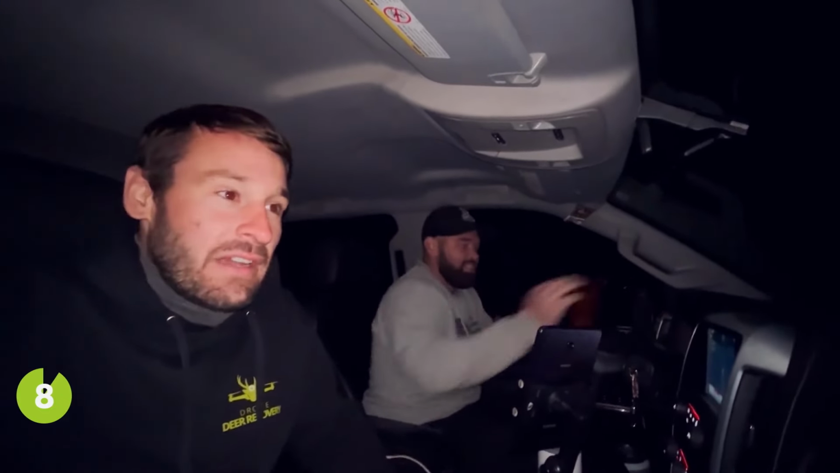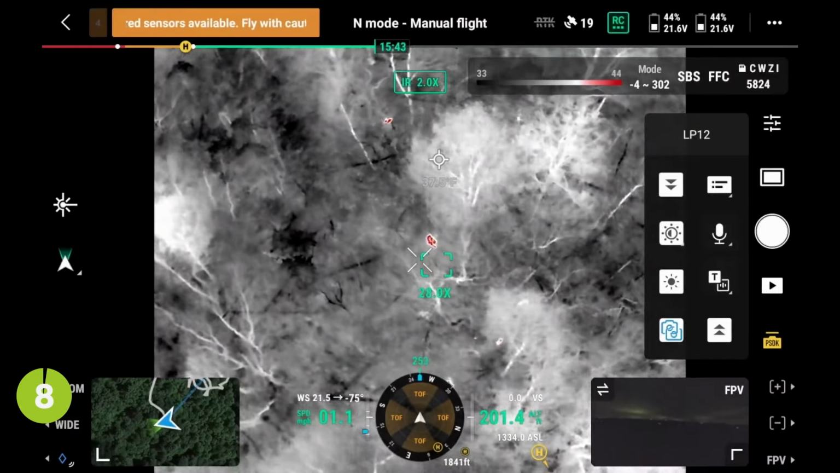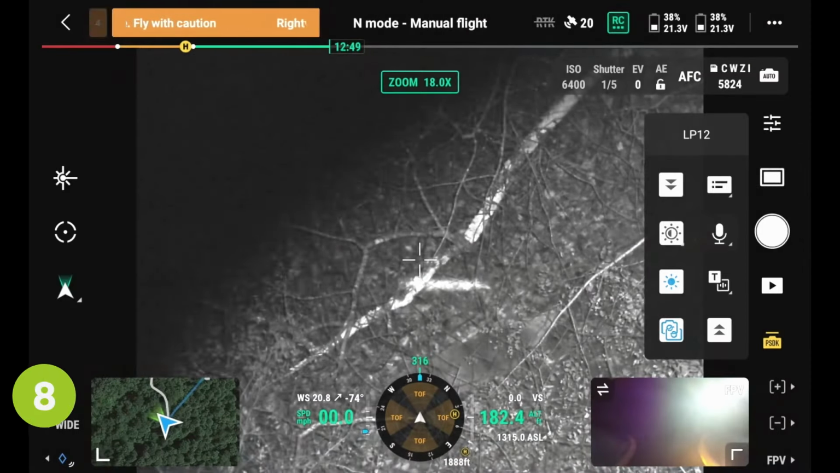He's out there. I don't think he's hurt enough to where he's gonna die. His original hit buck, we were able to locate. Super exciting. It was just getting fired up.